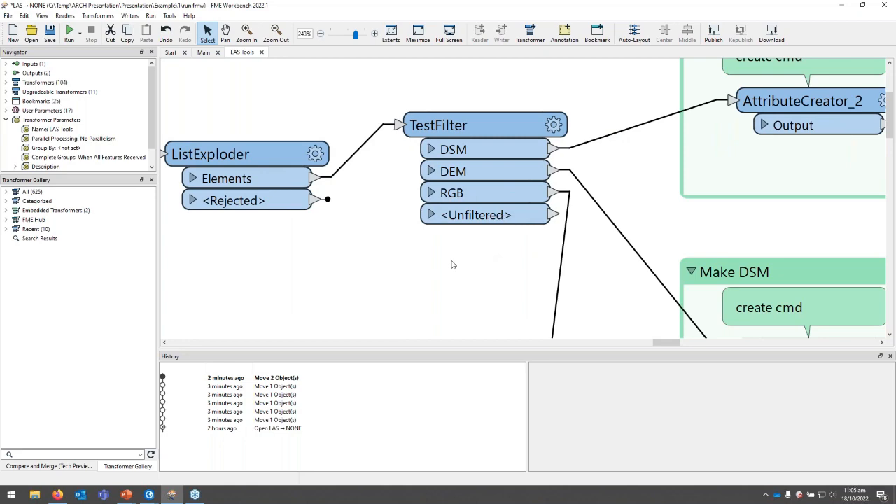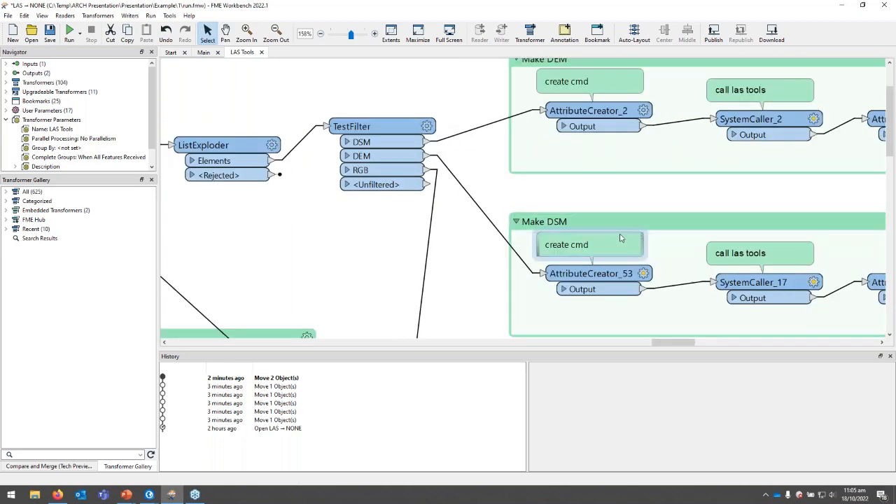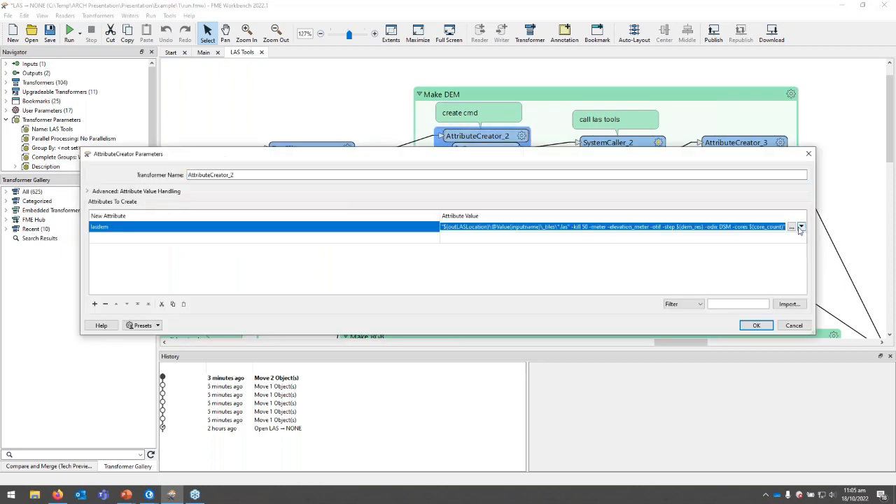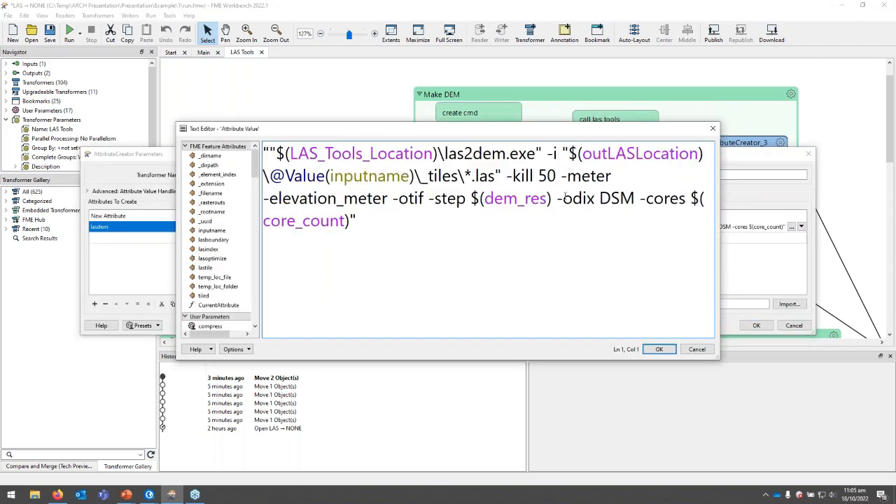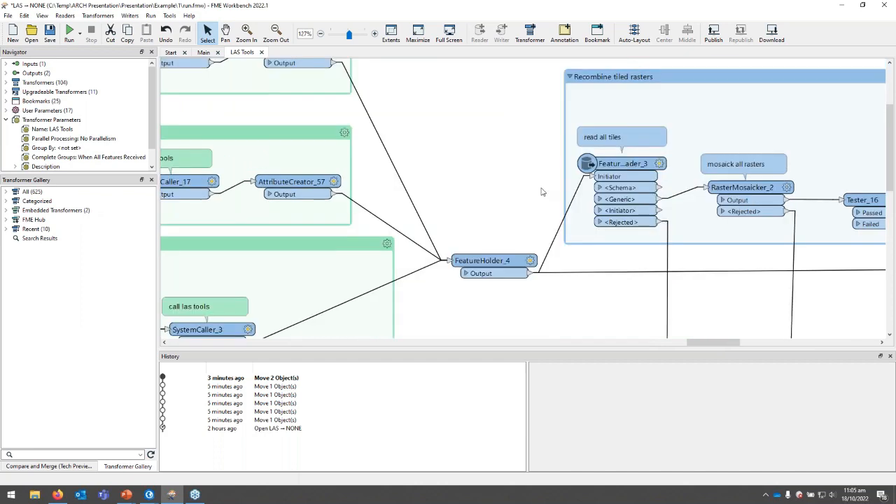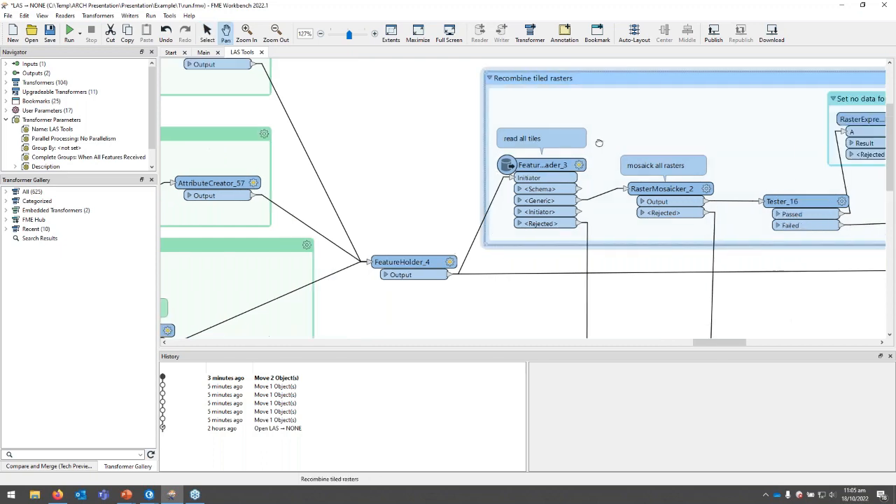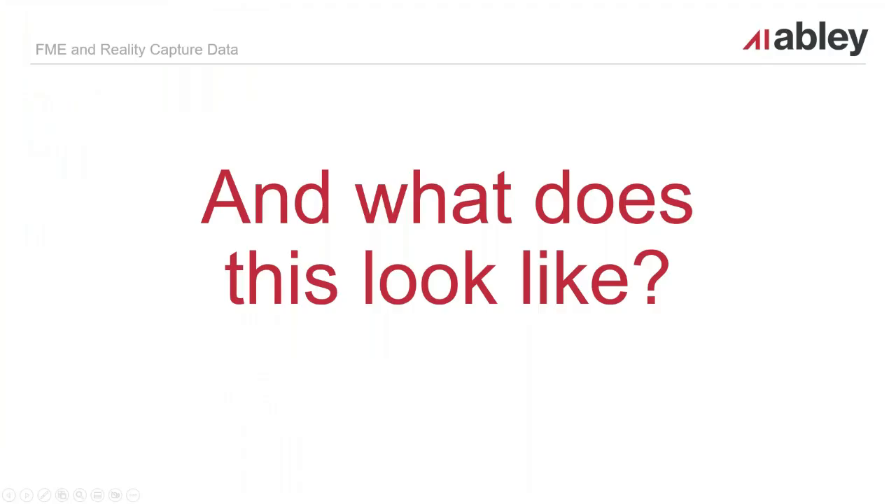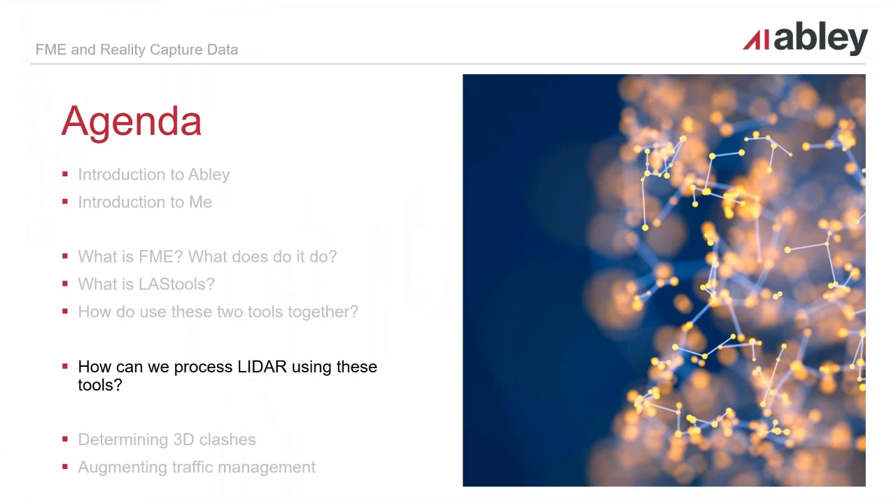We produce our boundary file, and then our raster outputs: our DSM, our DEM, and our RGB values. These are again called in a very similar format using a command line string, which gets passed through to LAStools. Then we finish up, all the tiled rasters are pulled back together, and the output is saved.